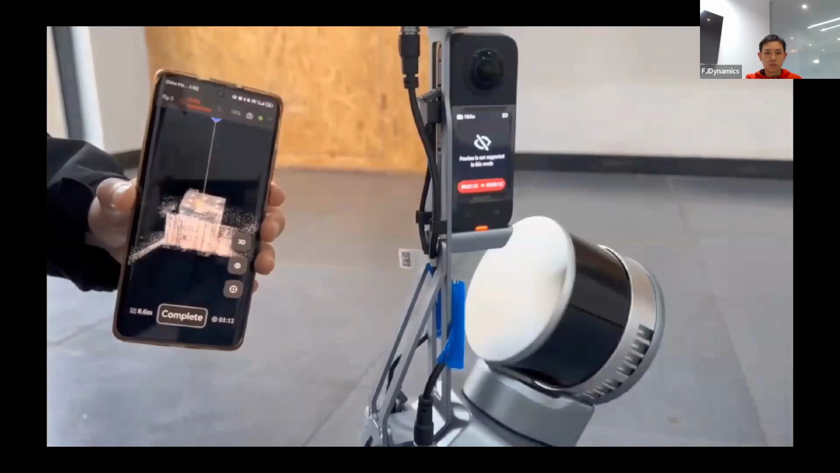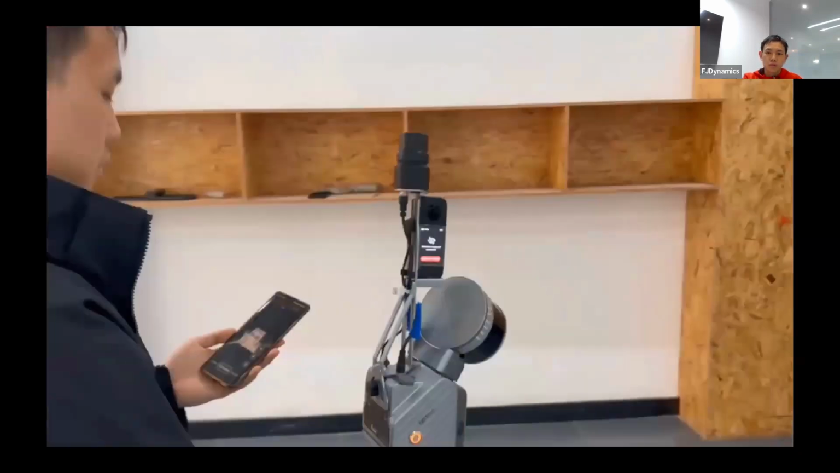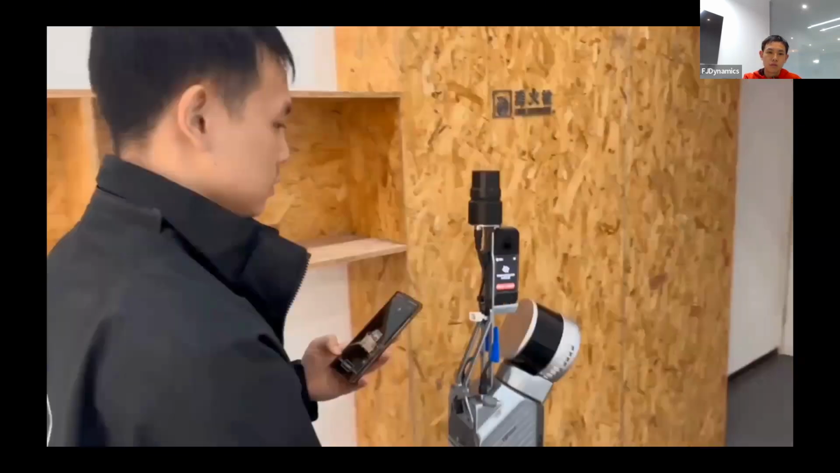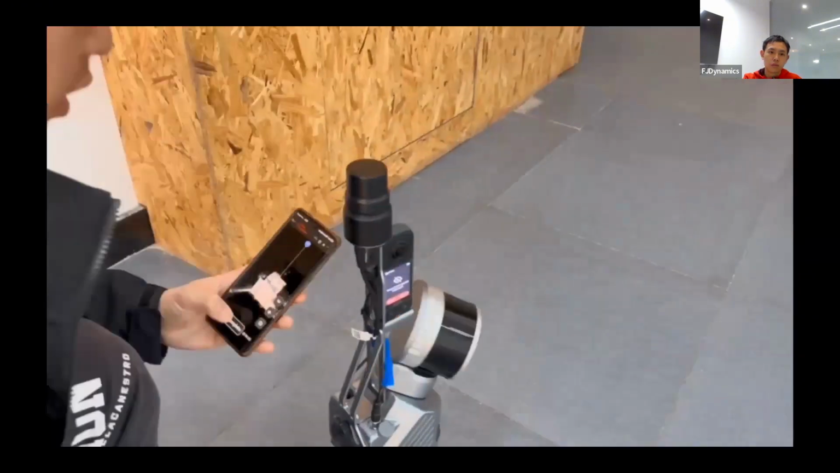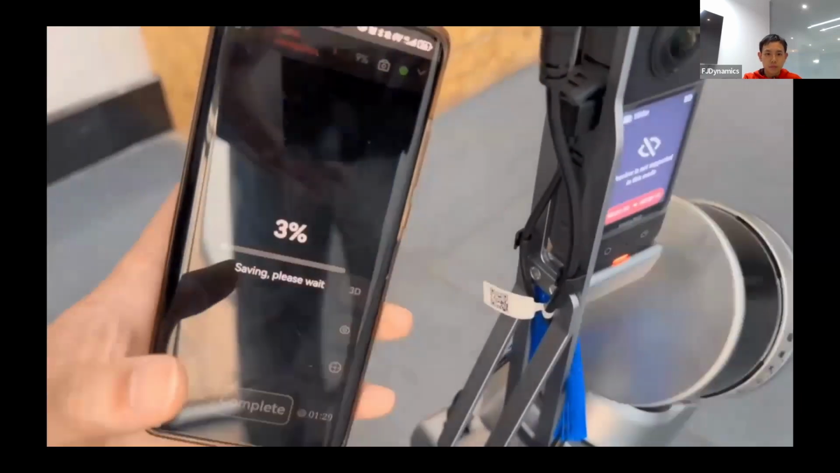Hold it in front of you and raise it up slightly. Walk steadily until you want to stop. Put it on the ground stably and press the Finish button on the scanner. Wait for it to be saved at 100%.